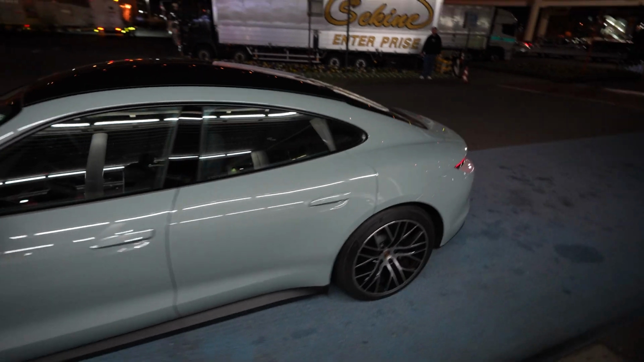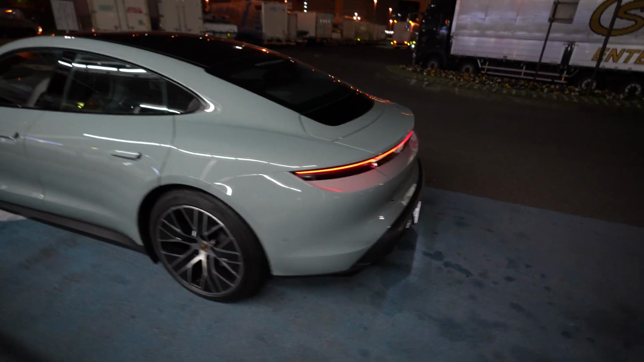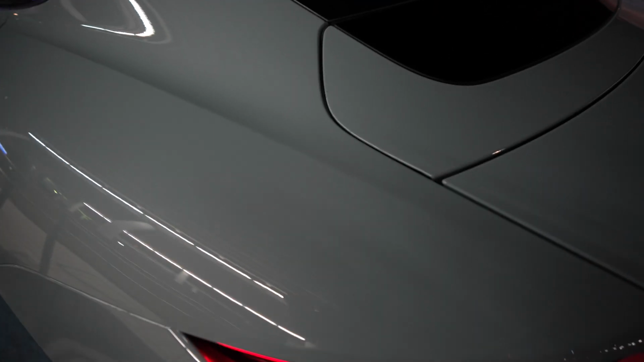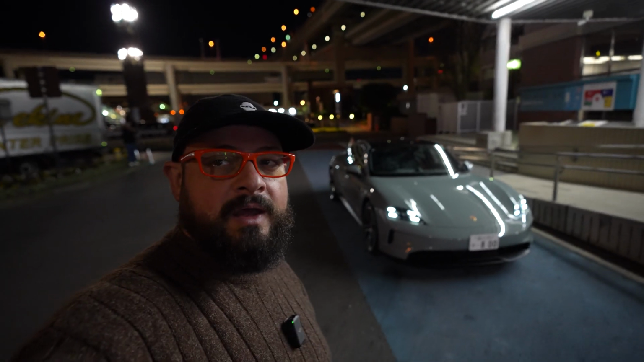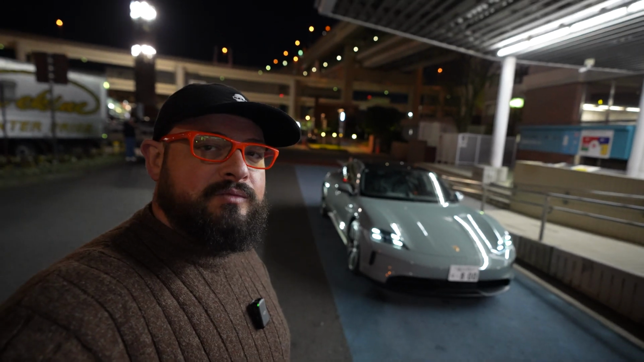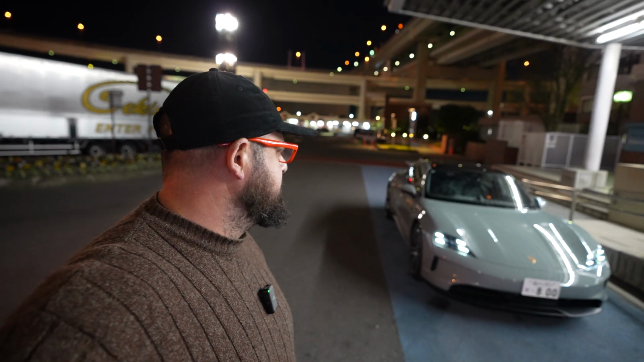And like I was saying, the color of this car, I don't know, I like it. It's kind of like a slate gray, but with some blue accents. It is a big car. It is definitely a massive car for Japan, but that said, for some reason, I don't know, they haven't really packaged it well.